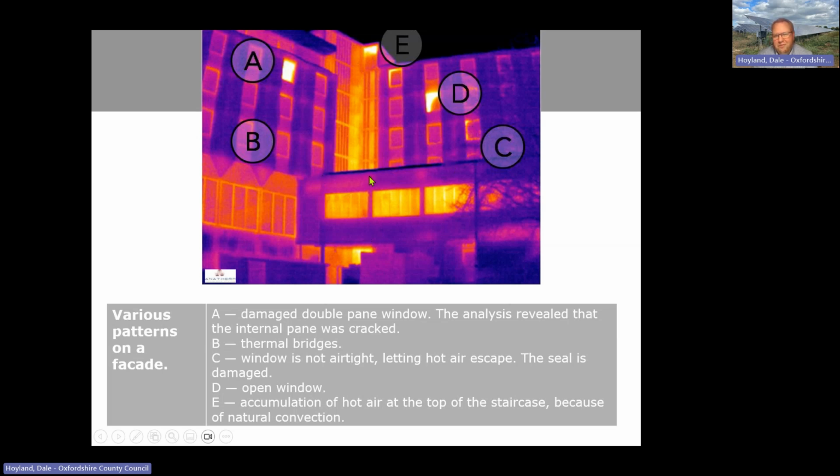This is a block of flats. This is the stairwell, actually largely unheated. So most of the heat that's gathered, and certainly gathered at the top of the stairwell, has come from all the flat doors that join onto it.